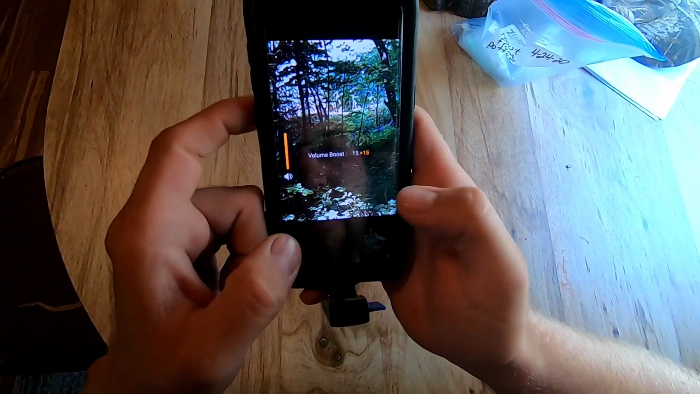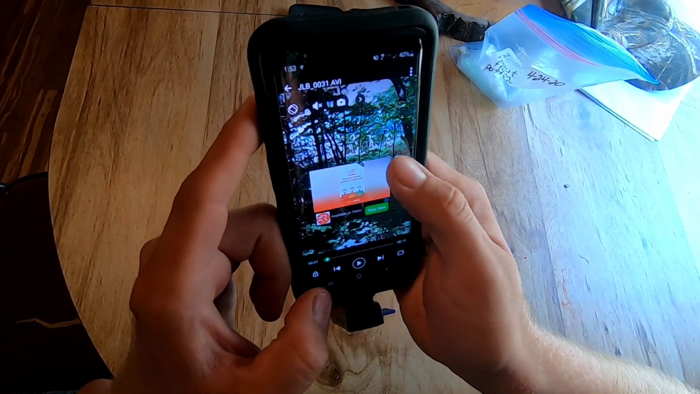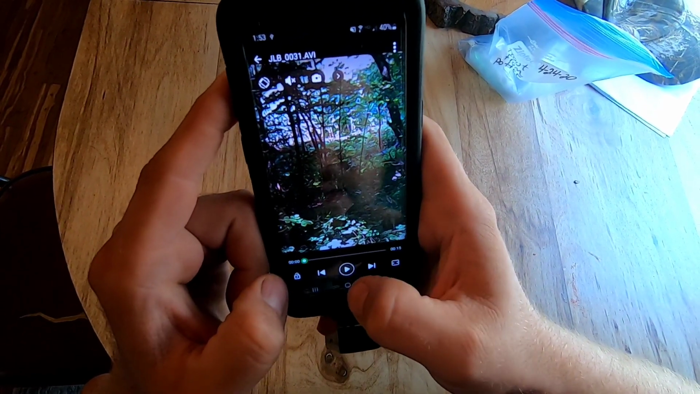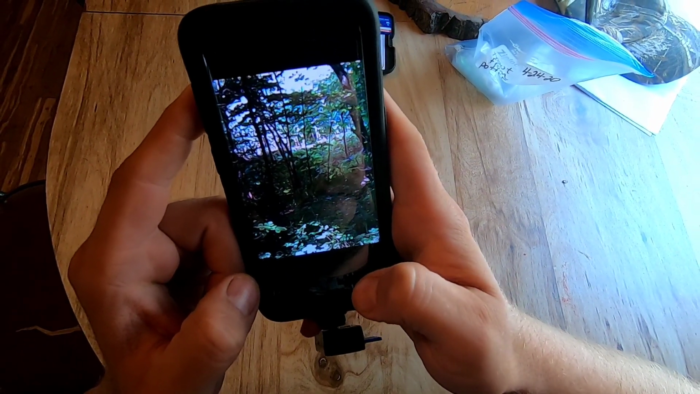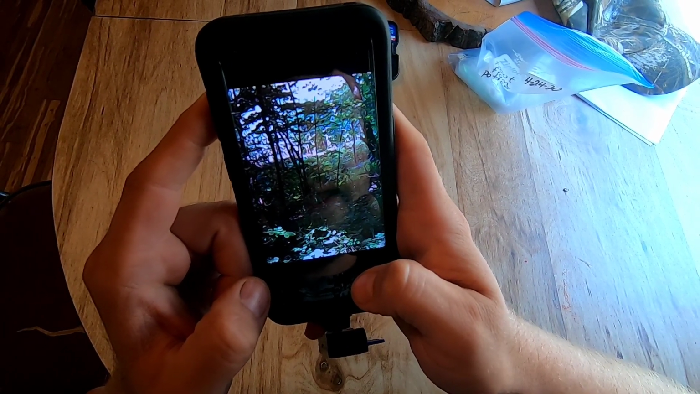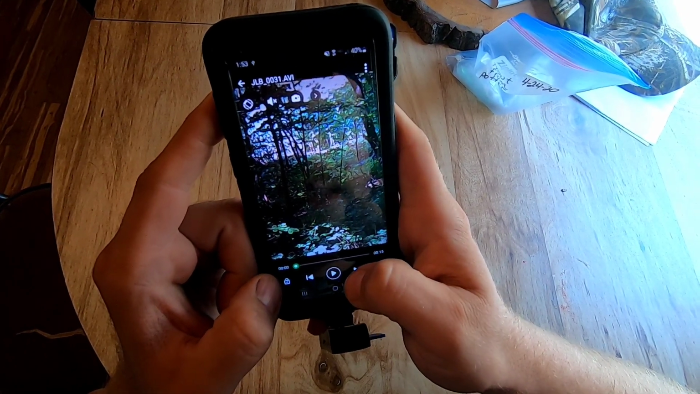Man, that's a nice buck. I would be tickled to death to shoot that. See if we can count how many points this thing has. Well, you got 4 on his right side. Can't tell if he has a brow yet. He does have a brow.